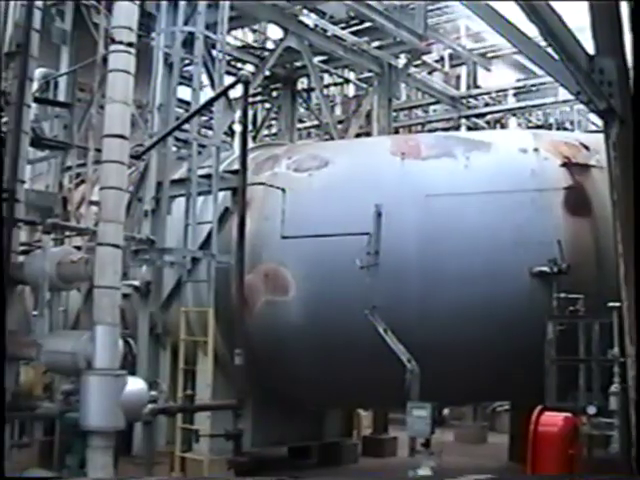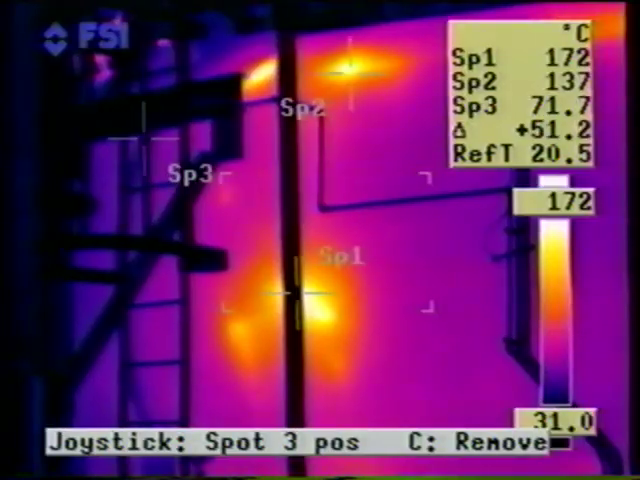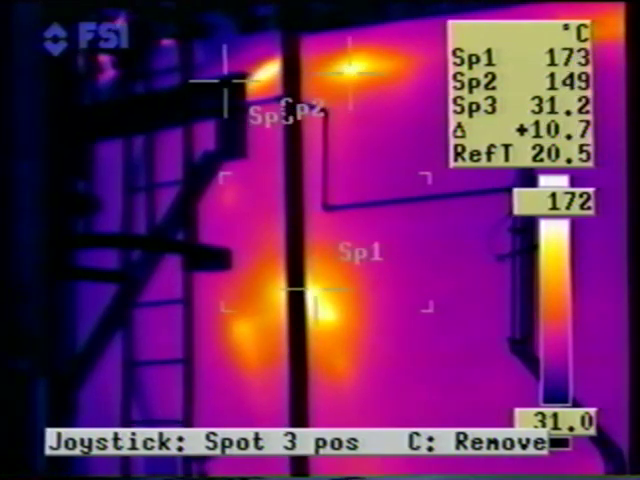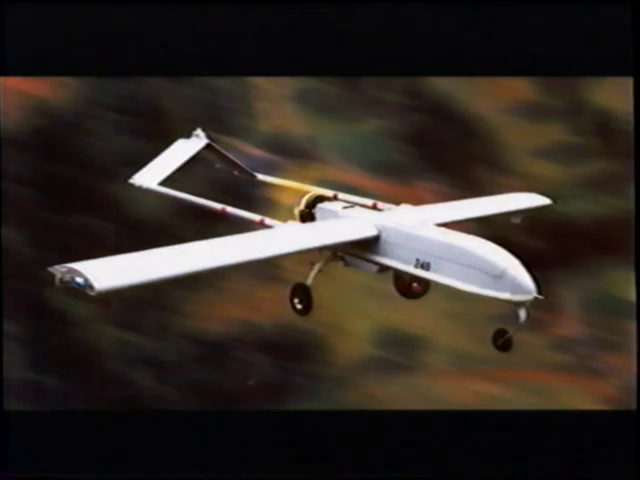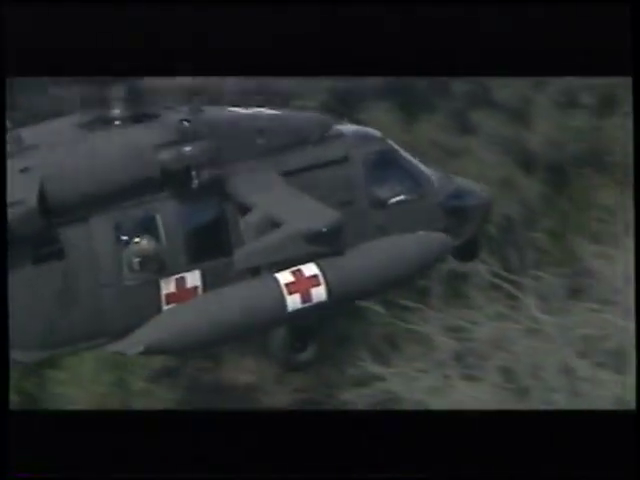Industry relies on FLIR technology to identify quality and maintenance issues before they create critical problems. FLIR imaging systems are in service with every branch of the U.S. Armed Forces and a wide variety of international organizations. FLIR's infrared cameras are also used by other everyday heroes who fight fires, patrol neighborhoods, and protect citizens around the world.